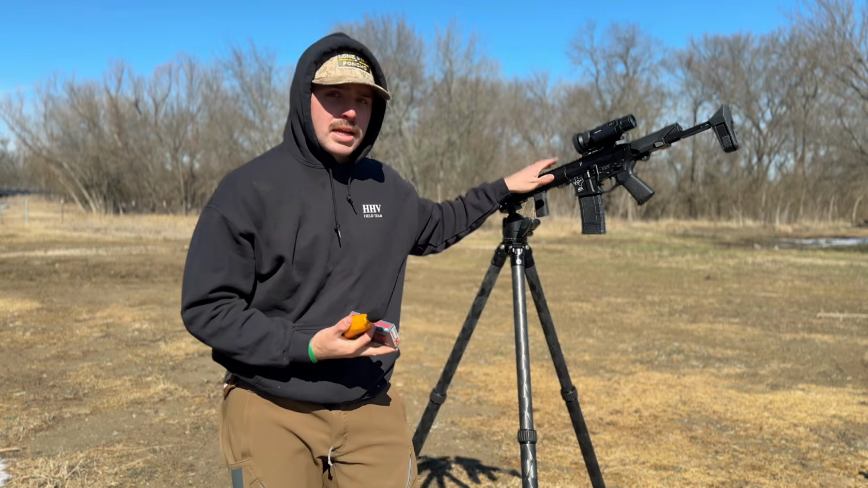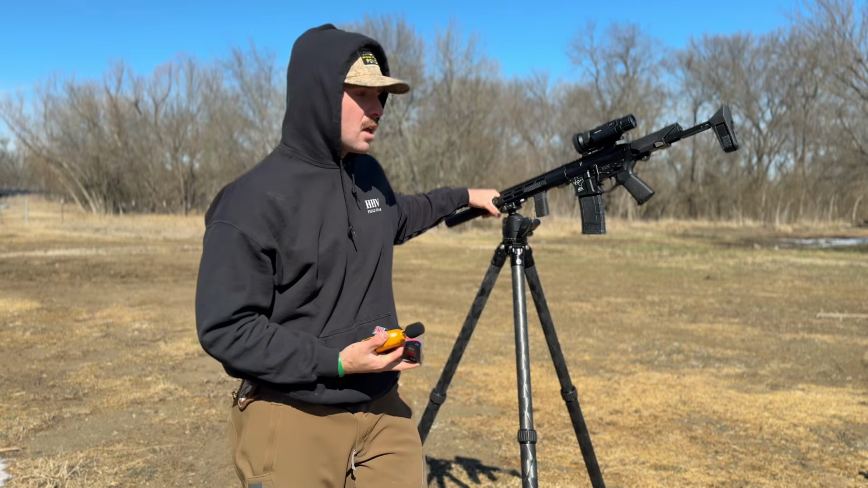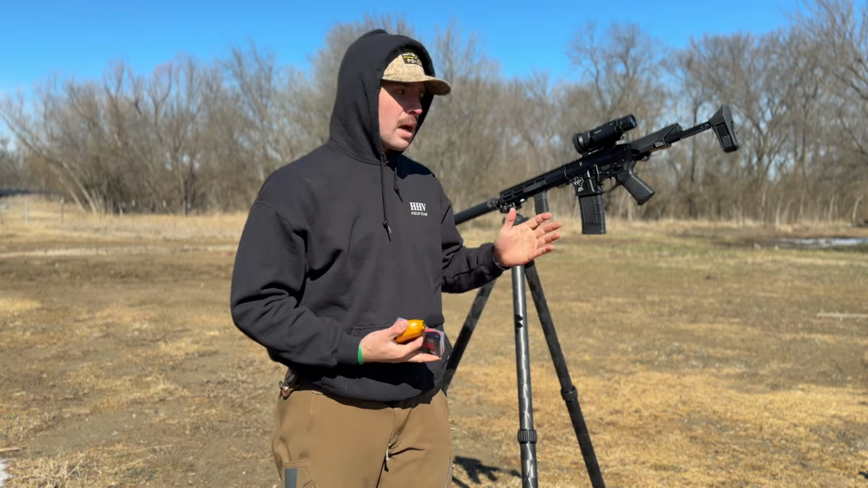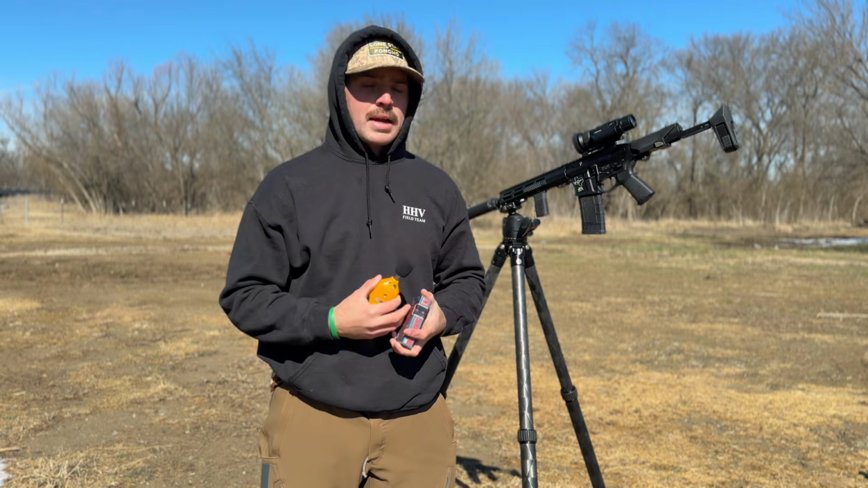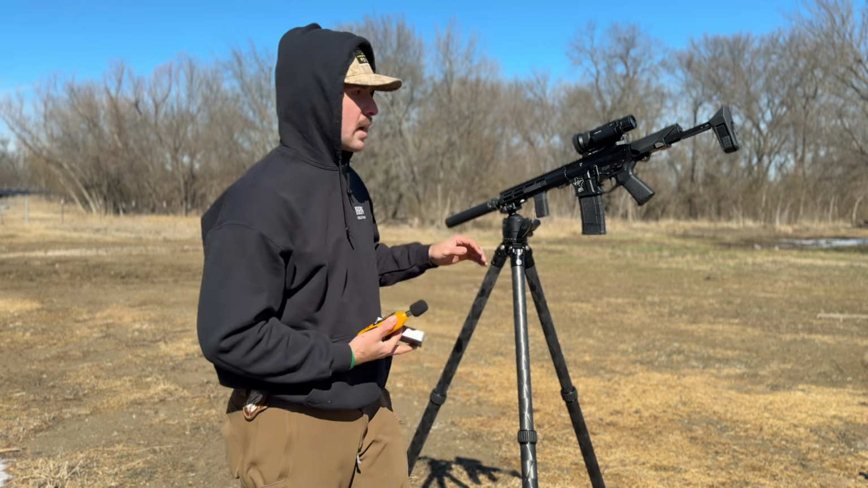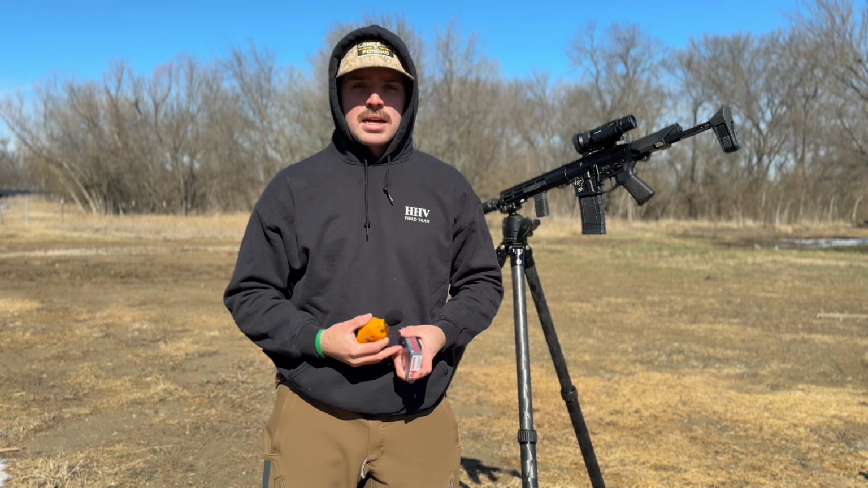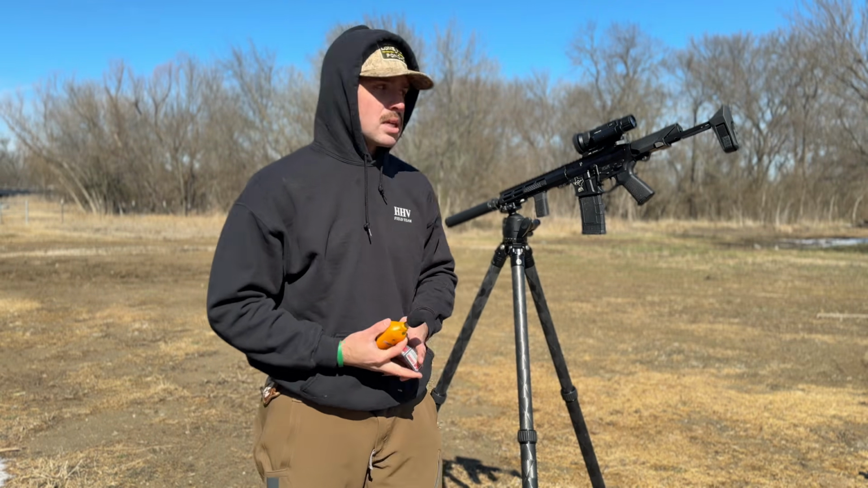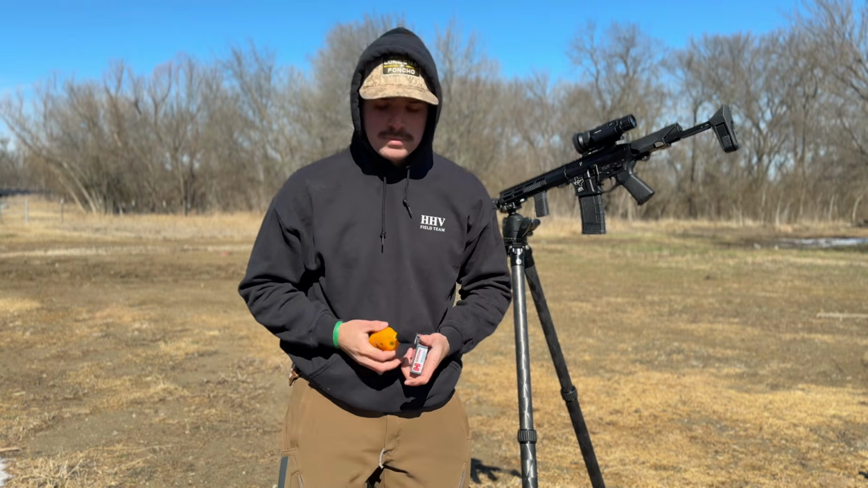I'm going to be pairing this gun with a SOCOM 300 SPS from Silencer Co. For you guys that do not know, that can is made for the 300 blackout. It is a 30 cal can, but they kind of made that can around the 300 blackout. So from my experience, it's one of the quietest cans on the market for 300 blackout. So we're going to test that out and see what happens.